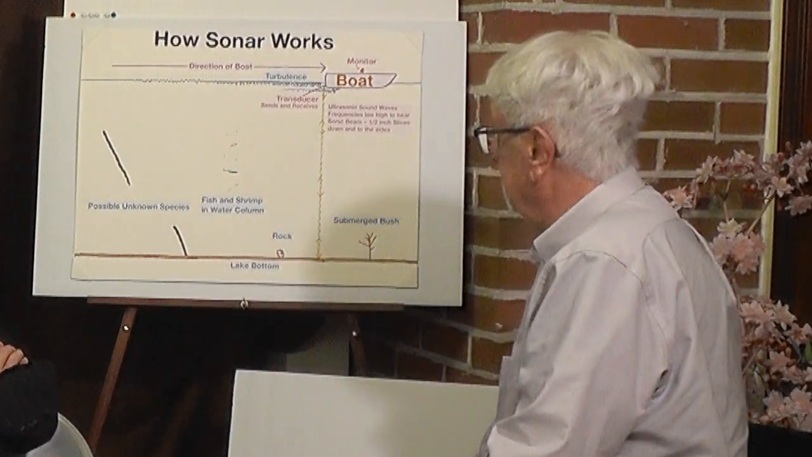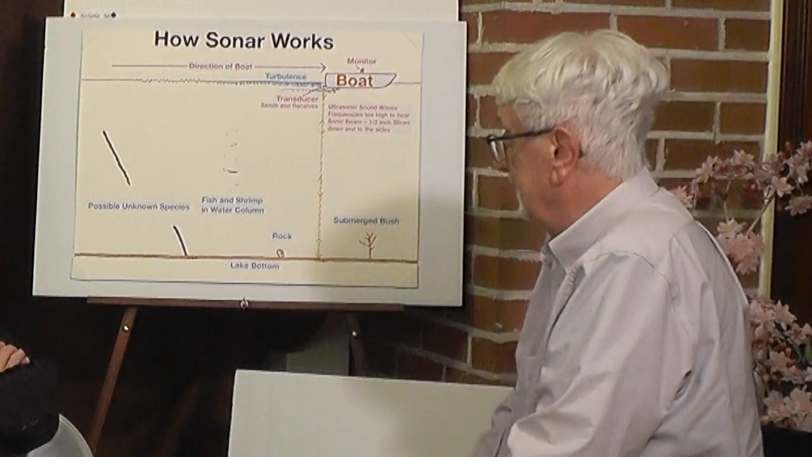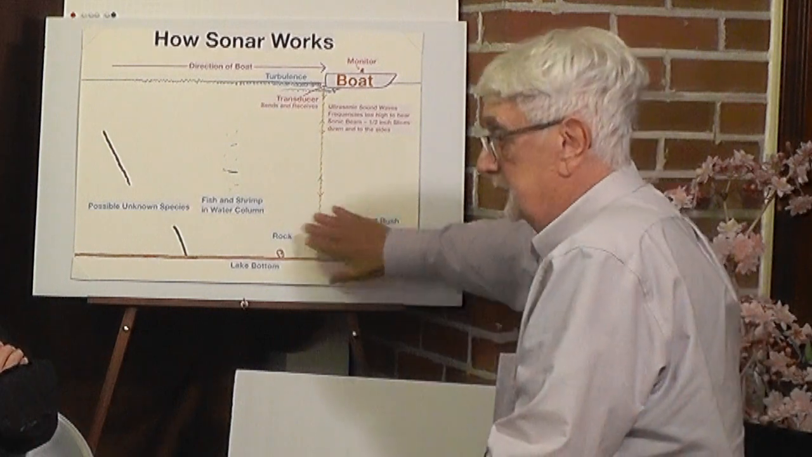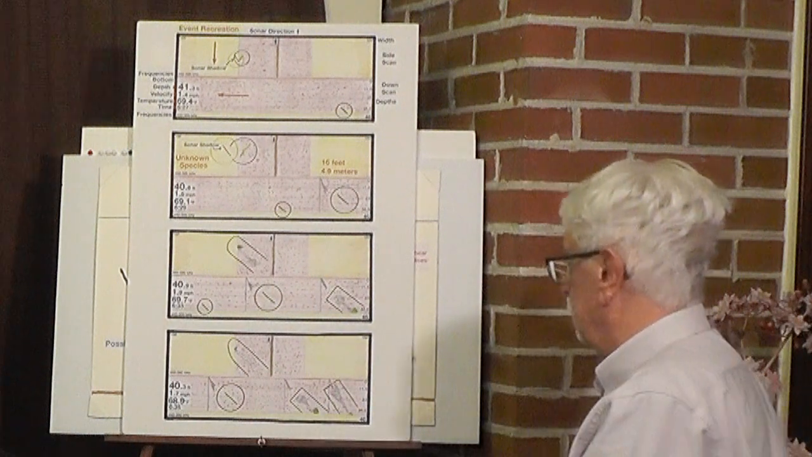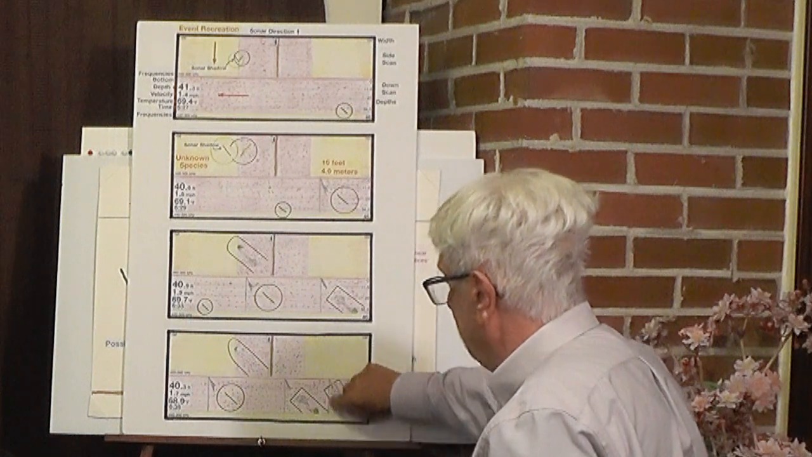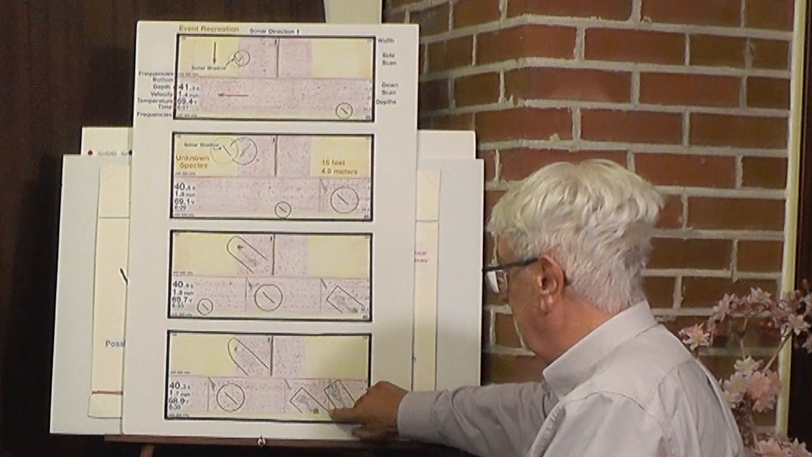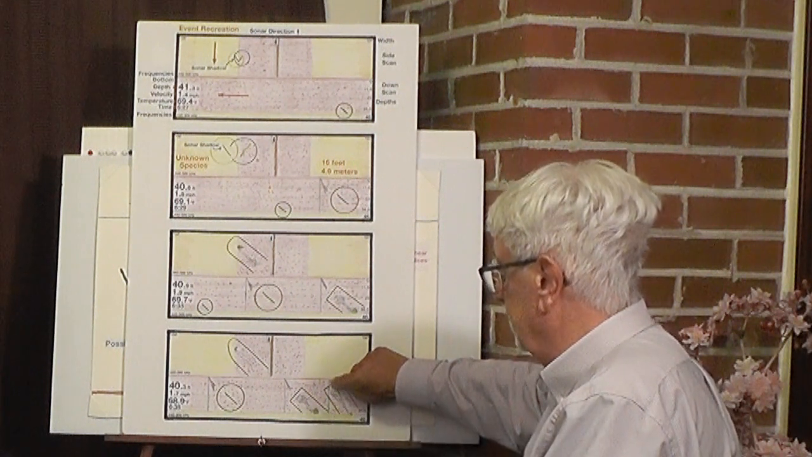So at one point, I said to Wayne, "Hey, turn around on this one." When you turn around with a sonar, you'll get these lines right here. Those lines just indicate that we've turned, and it's a good indicator of at what point we turned.